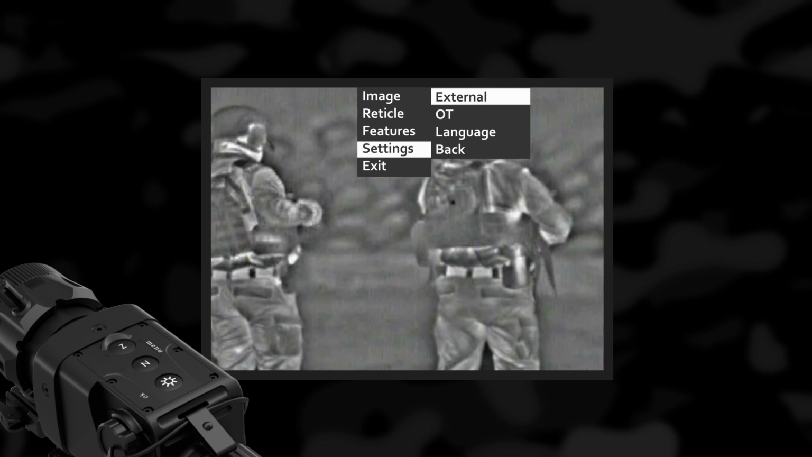Upon power on, the device automatically performs 2 consecutive NUC cycles. During this period of time, it is desirable to cover the objective lens with the protective cap or with the hand. These actions are necessary only when the external shutter mode is activated. OT, operational time. The OT menu shows the total working time in hours. Language. Available languages: English, German, Hungarian, Czech, and Russian.